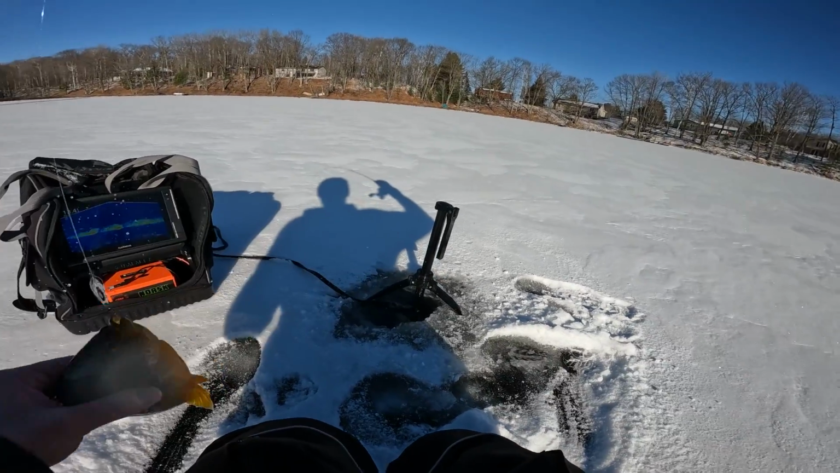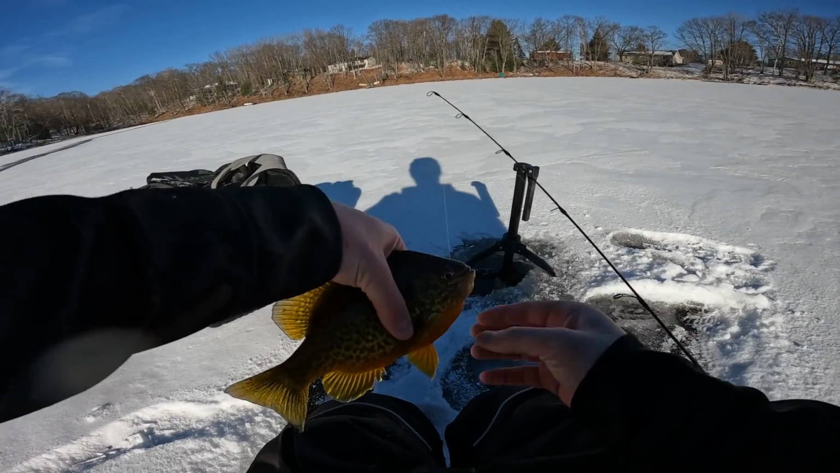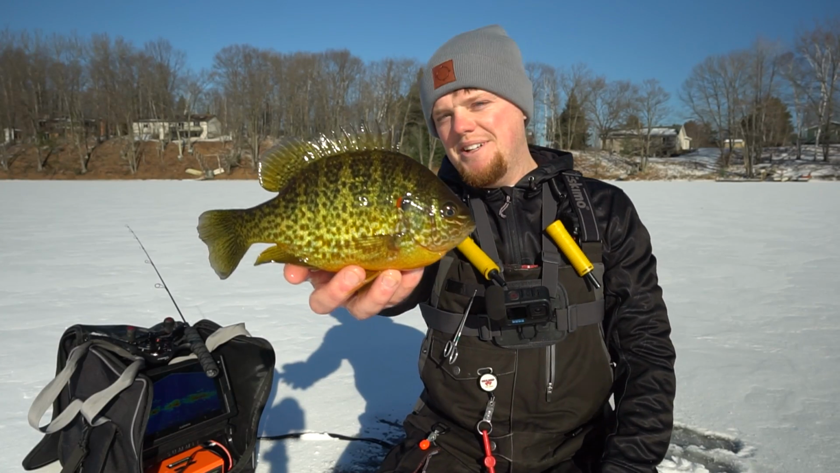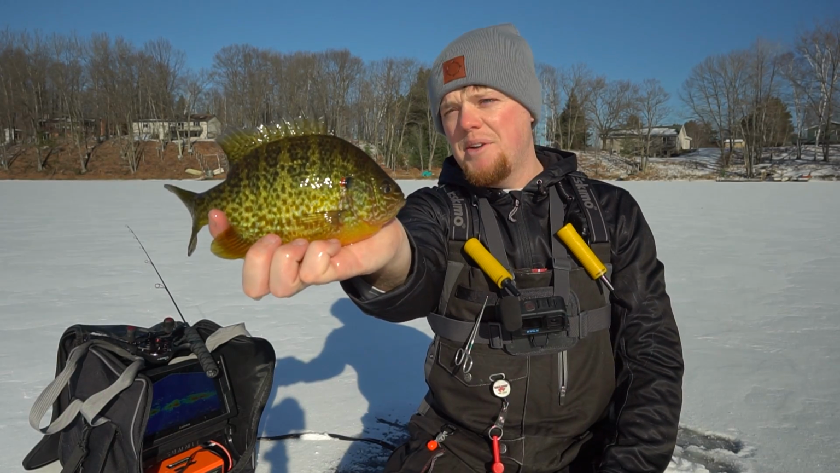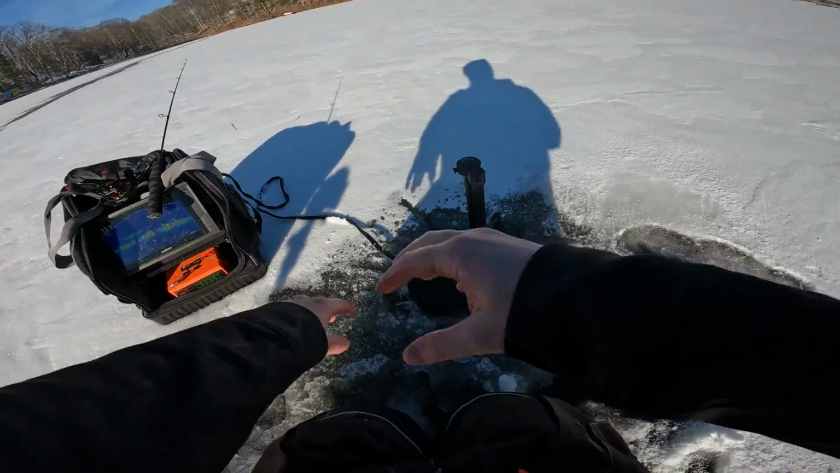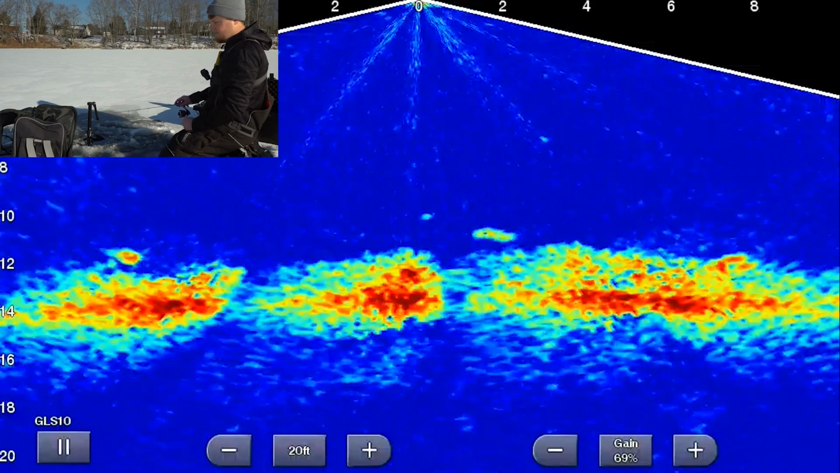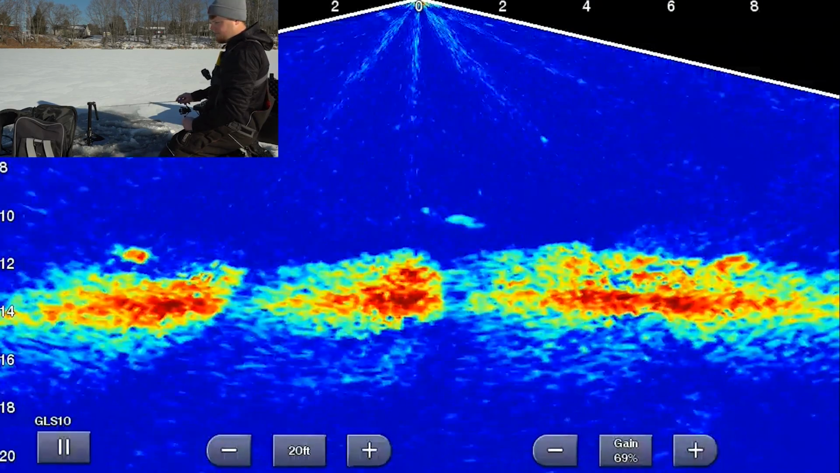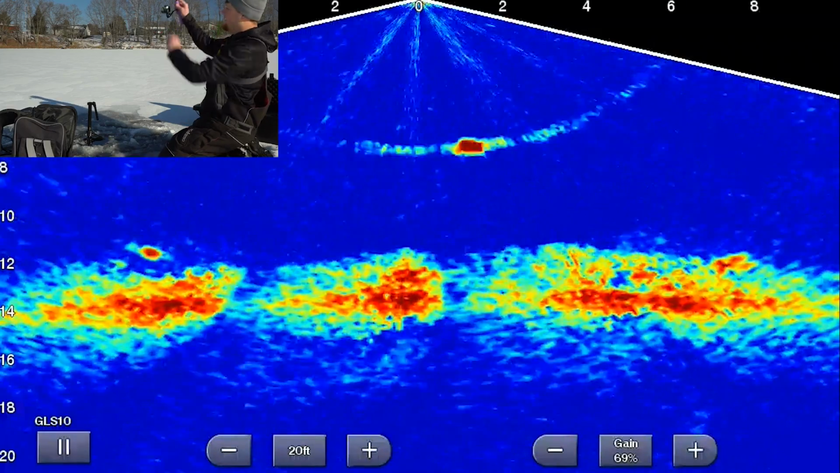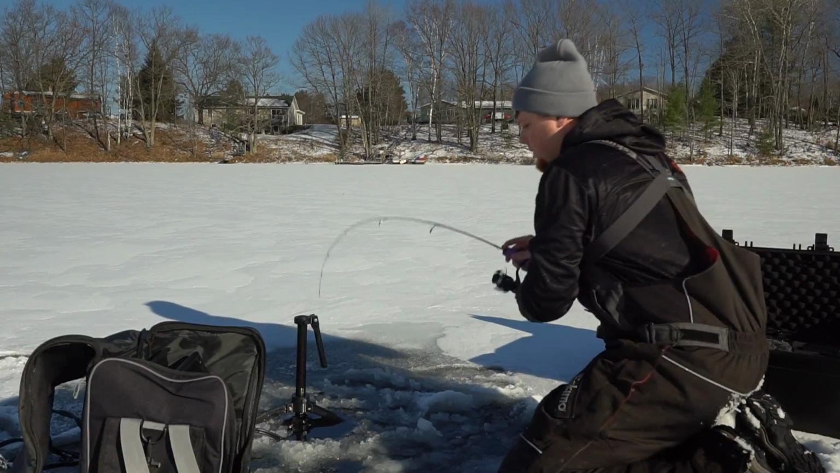Oh my goodness. Wow, that is a giant pumpkin seed. Holy smokes. That is a beautiful sunfish. I haven't caught one of these in a very, very long time. We got a ton more fish on the screen. See you later, buddy. And here he comes. Will we be able to catch him? Yes, we will. Oh yeah, it's a good one.